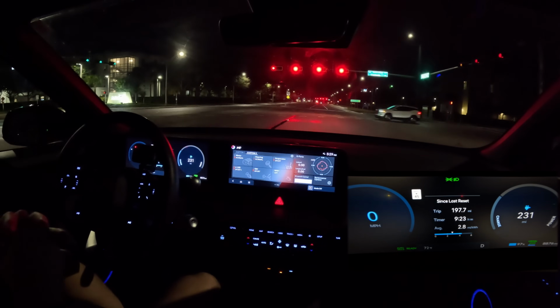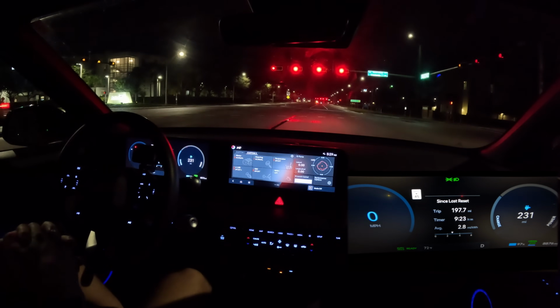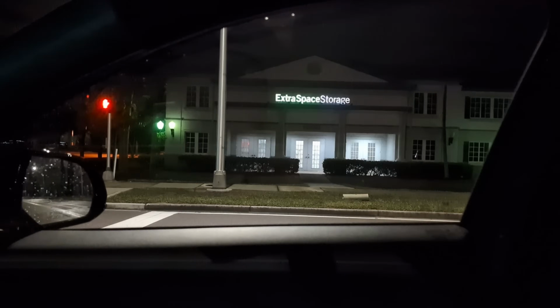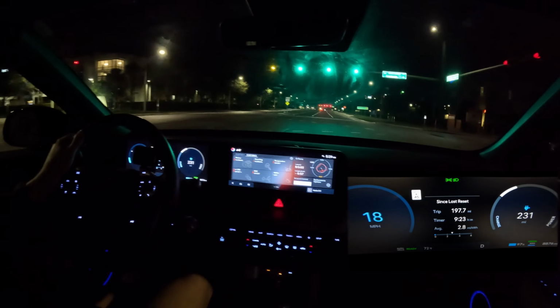All right, the extra space storage company that has storage lockers. Sorry, I'm looking at it from the side. You guys won't be able to see it, but its LED lights are doing a dance. Maybe I can record it real quick. Let's just zoom ahead.